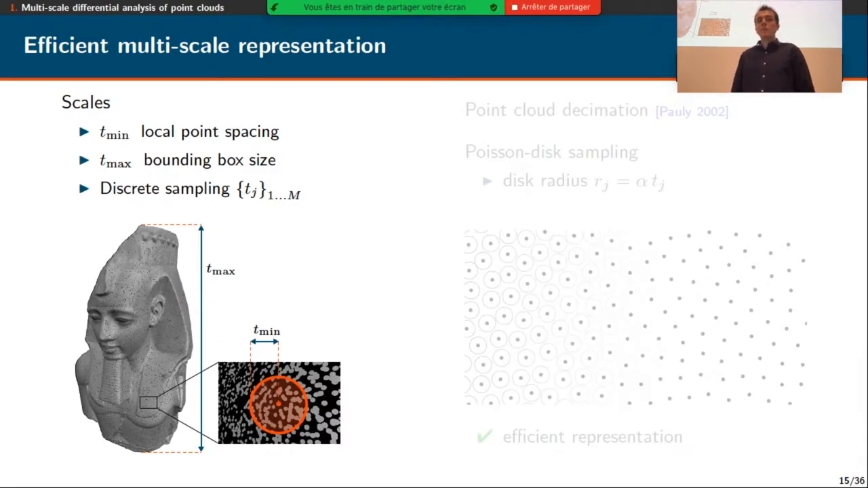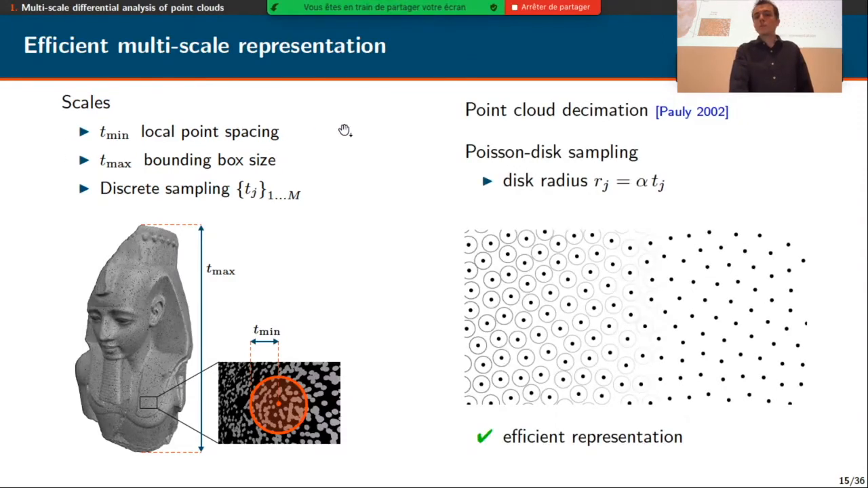And the problem arises when Tj reaches values near Tmax, where we have a large neighborhood to consider, which is very slow to get. Even though we use an accelerating structure like a kd-tree, it is very inefficient. So we must decimate the point cloud as the scale grows. And for that, we propose to perform Poisson-disk subsampling at each level of scale.